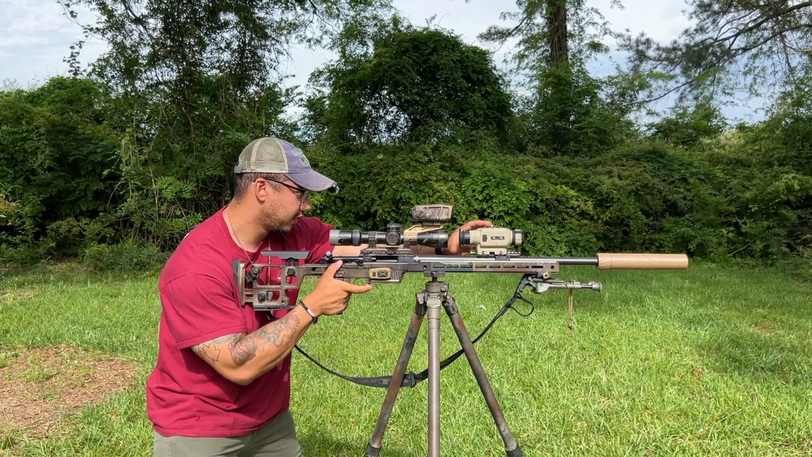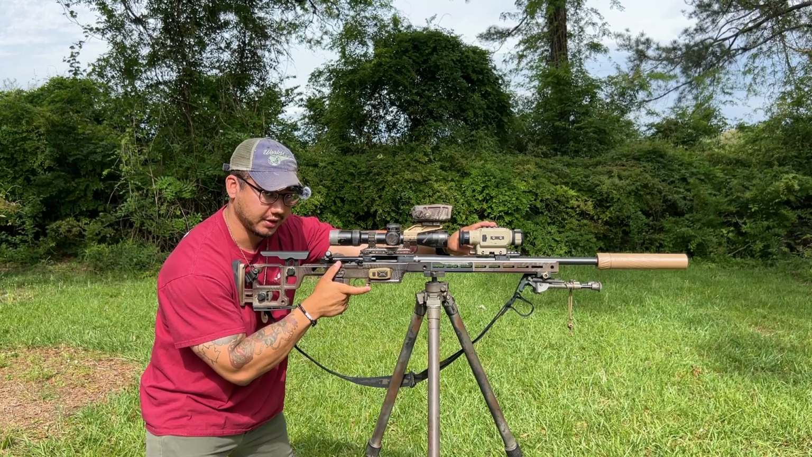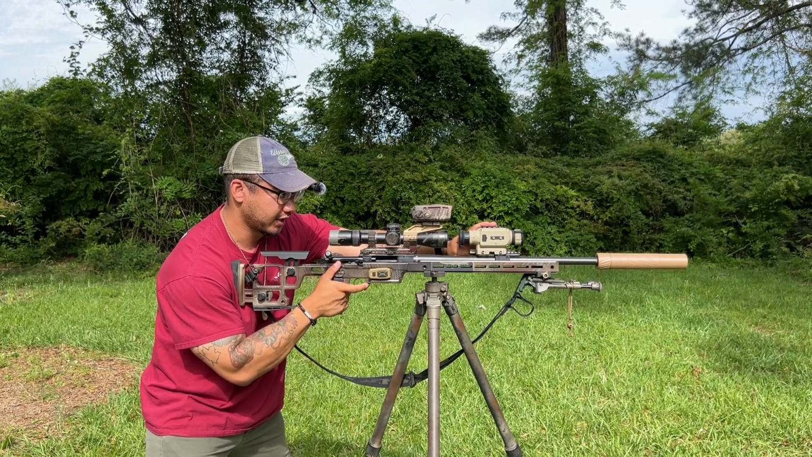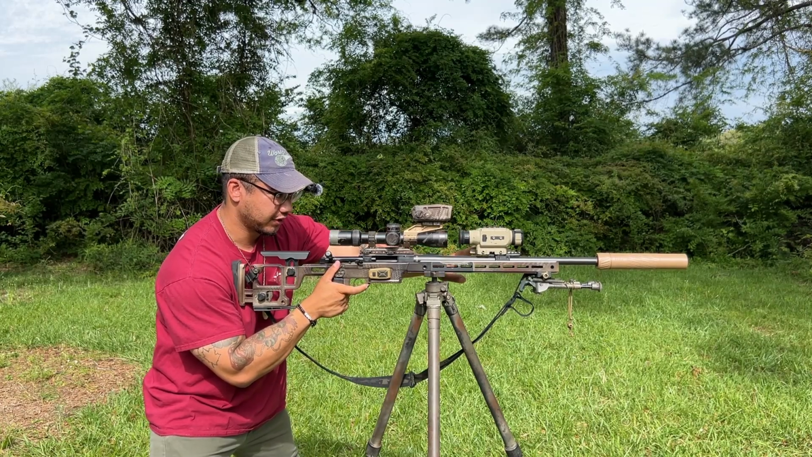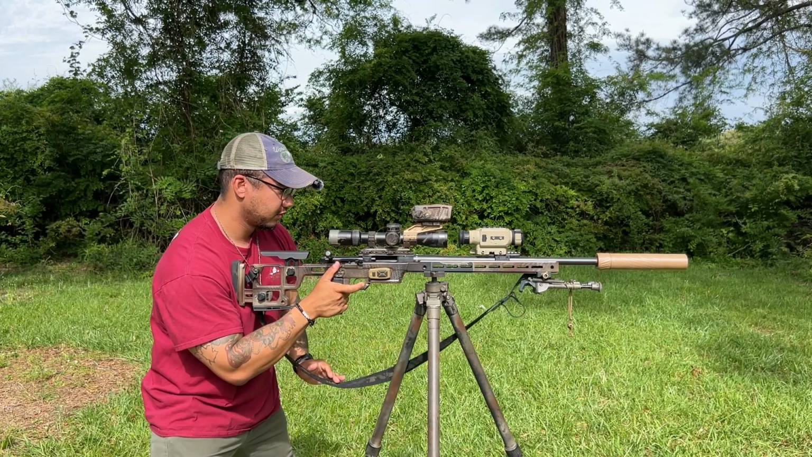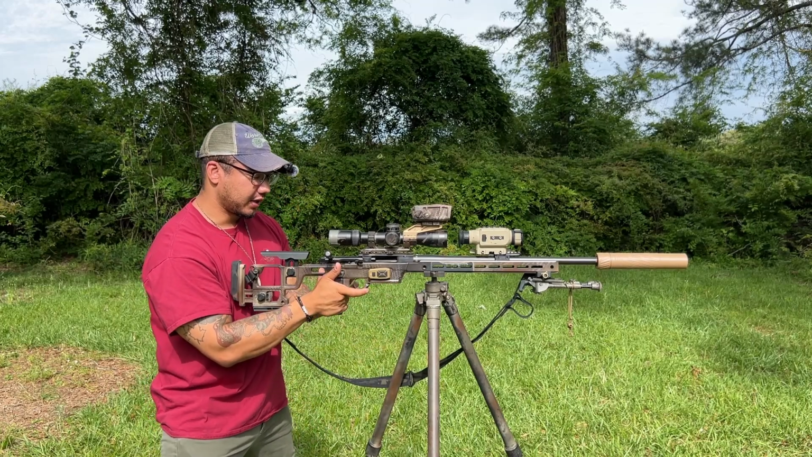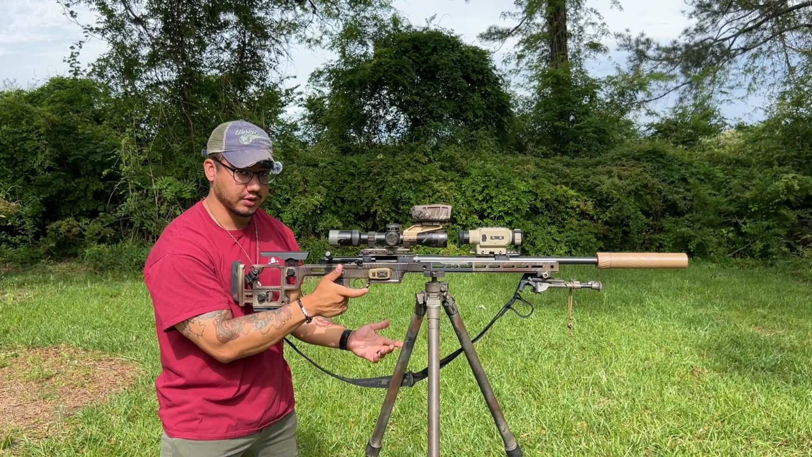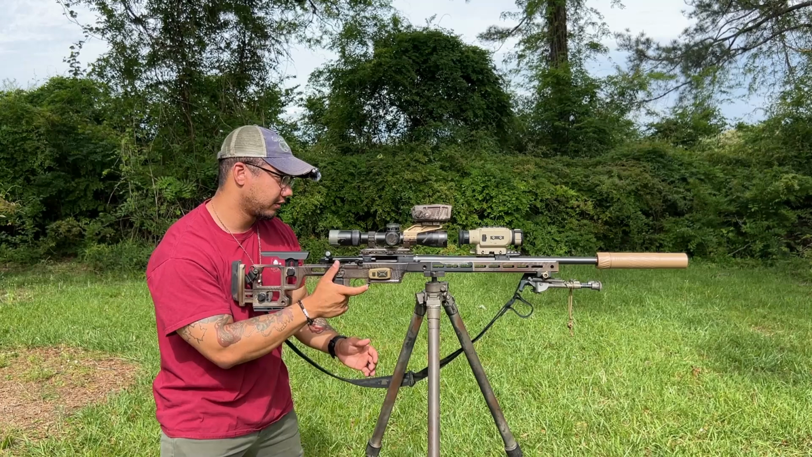Another thing is the menu buttons. Trying to get this thing collimated and zeroed is a task. You are going to break a sweat and it is going to suck. But if this is the route that you want to go, just understand that's what comes with this. If you're trying to gain the most capability out of one system, there are cons that come with it. There's no free cake.